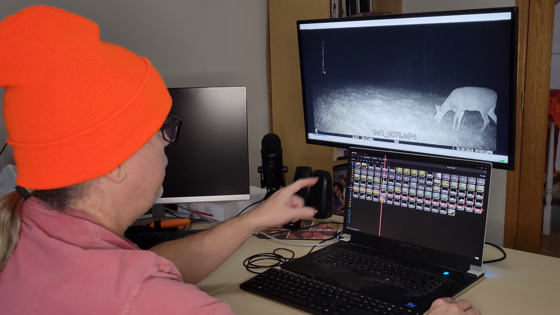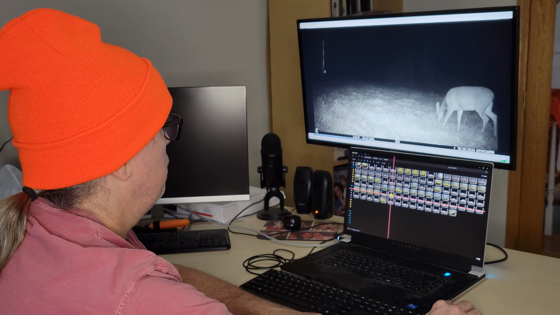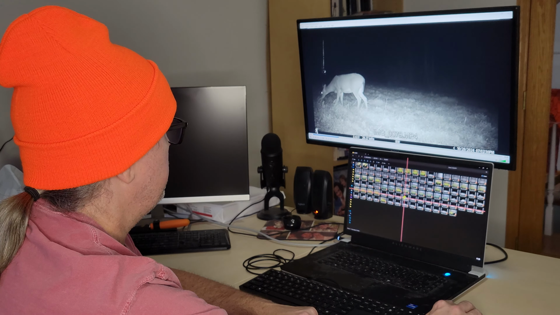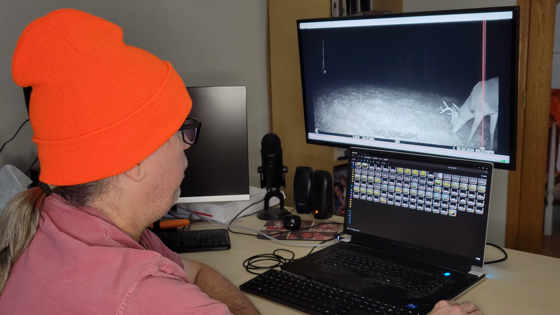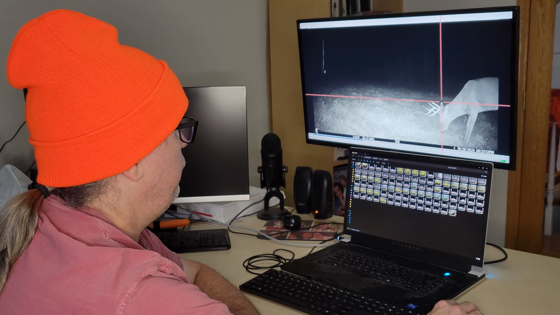This is that same doe on the 28th, again in that evening. Surprisingly, the camera is keeping the flash on at this point. Oh, what's this? So this is the 28th, it's 7:02. This is the 28th, an hour and a half later. Definitely an 8 point.